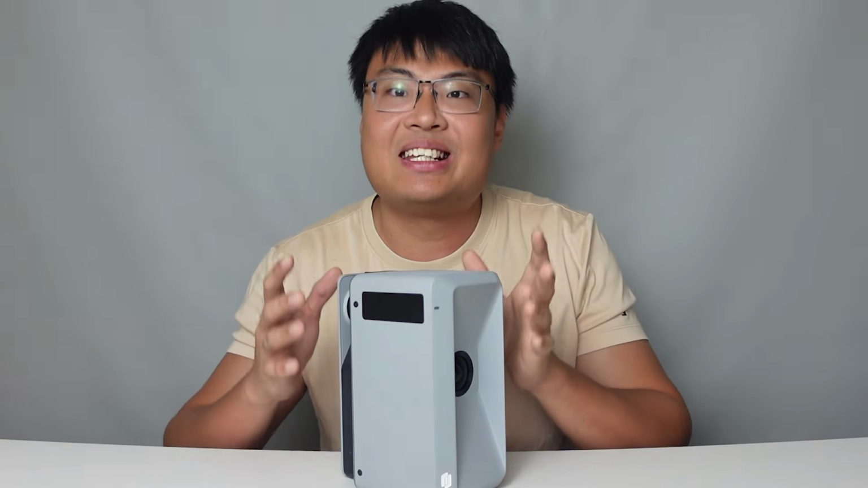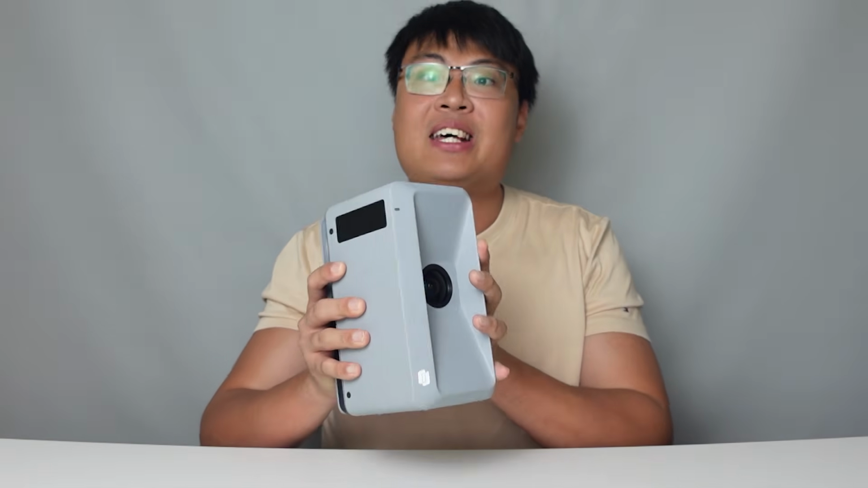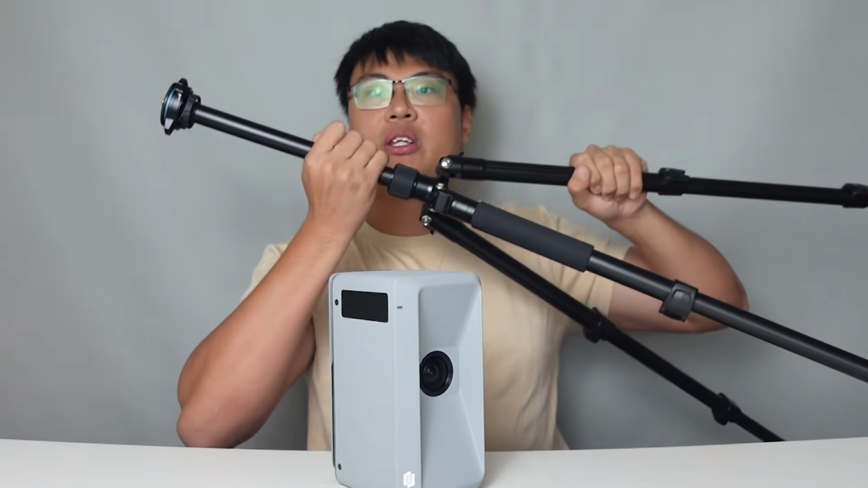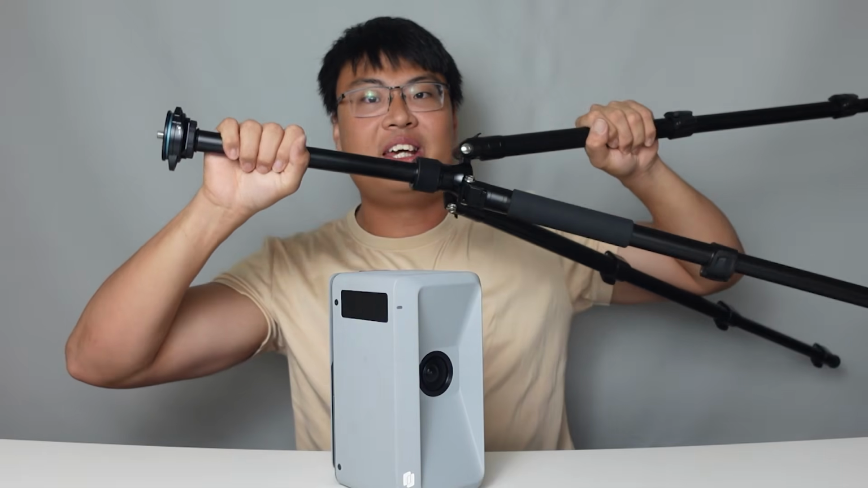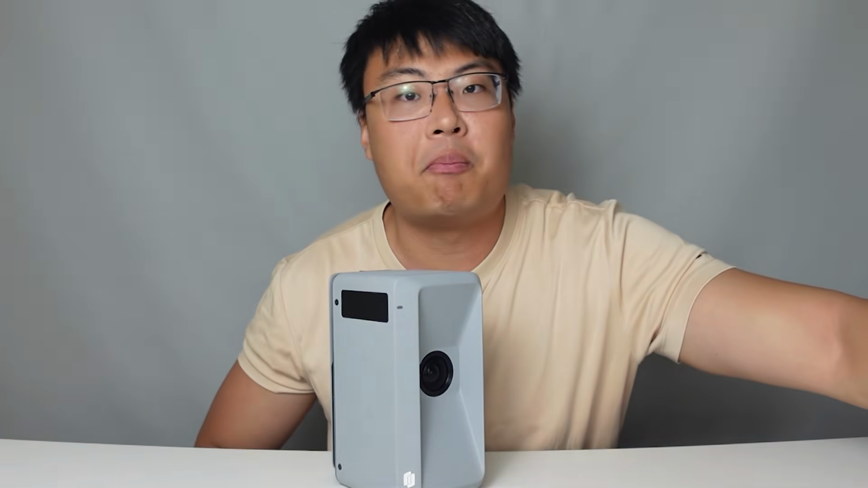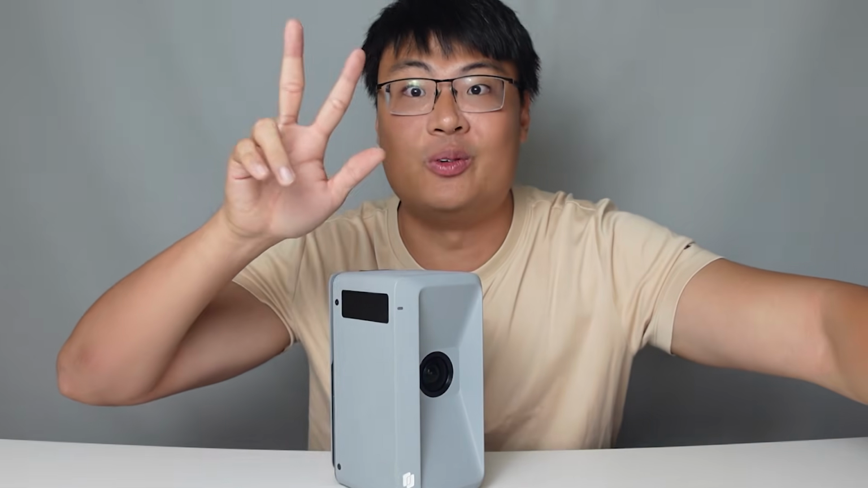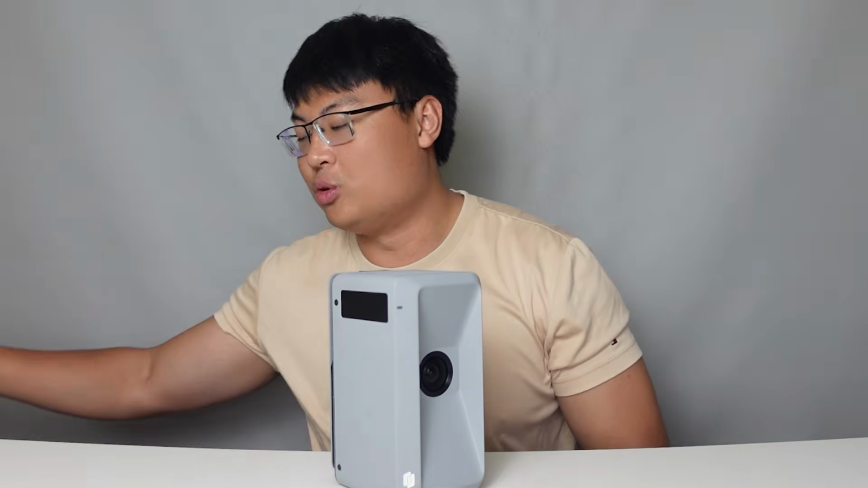Before that, let me talk about the accessories you get with the Galois M2. You get the LiDAR scanner itself, plus a huge, very sturdy tripod, as well as a battery pack charger that can charge your battery, and the battery can last up to 8 hours, which is incredibly long for any scans you are doing. It also comes with a backpack, so you can fit your tripod, your battery charger and the scanner into it and bring it anywhere to do your scanning.